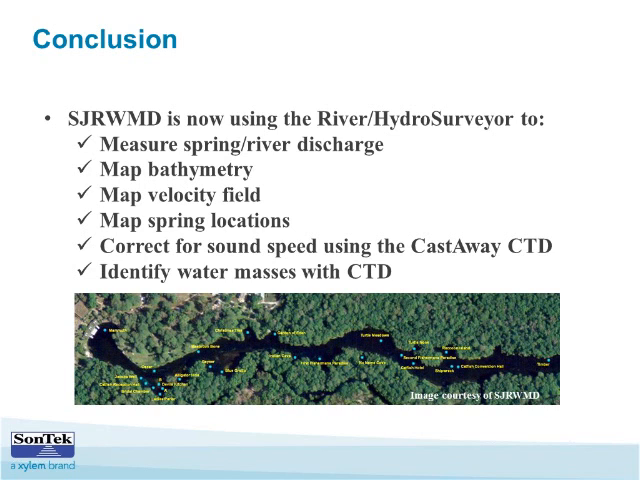And one thing we didn't really talk about a whole lot, because it relates more to CTD data, is that because they're choosing to use the CTD for their sound velocity corrections, they're getting additional scientific data about the water masses in the river. So they're getting, in other words, conductivity data and temperature data every time they make a cast.